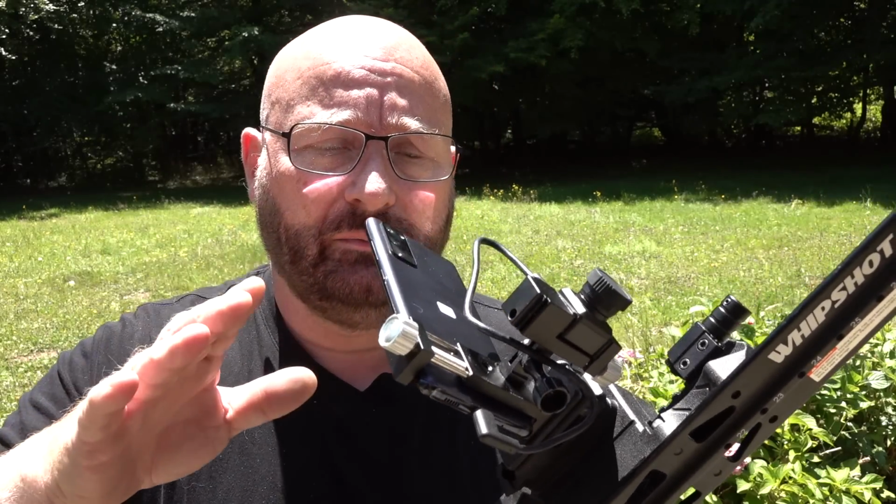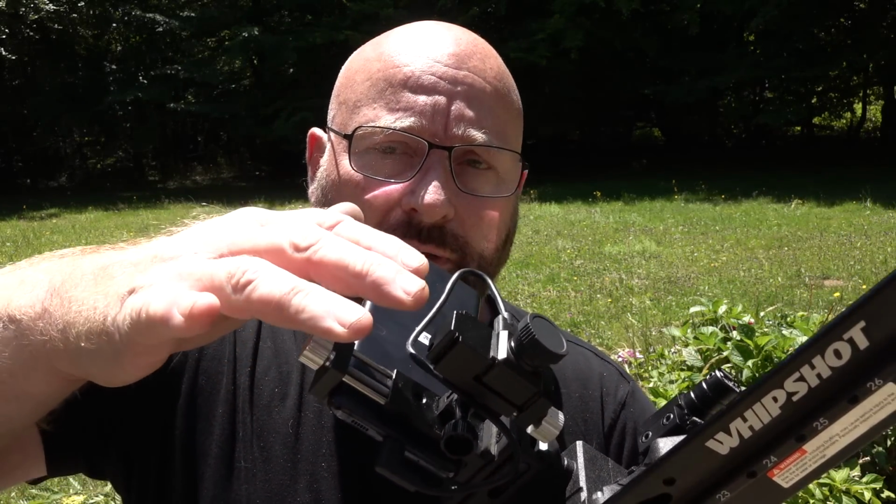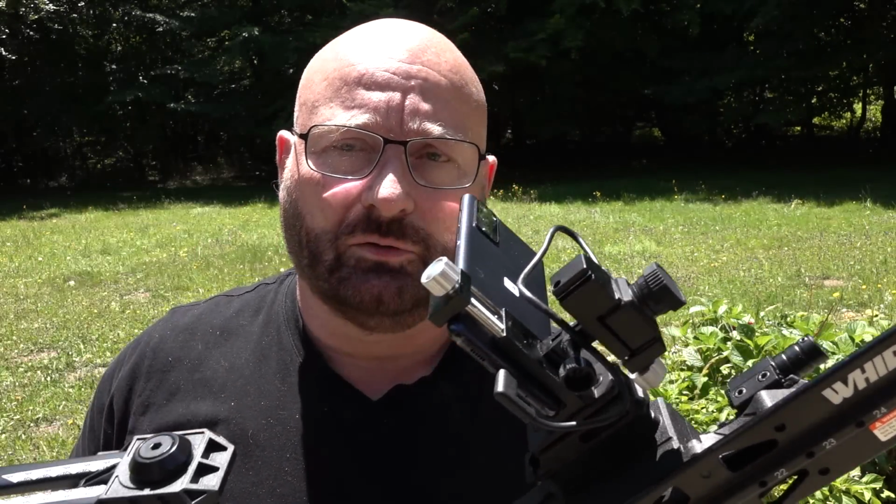Okay, so as you see, the phone is clamped in, solid, and the camera is also clamped in. And there is the laser. So what I'm doing is sighting in the bow using the laser, and I can do this in daylight of course. And then I'm using the crosshairs that you use to measure the temperature inside of the camera. You use crosshairs so that it can actually tell you how warm something is when it's in thermal mode. I use this as my real crosshairs, and I just bring the two to the same point,